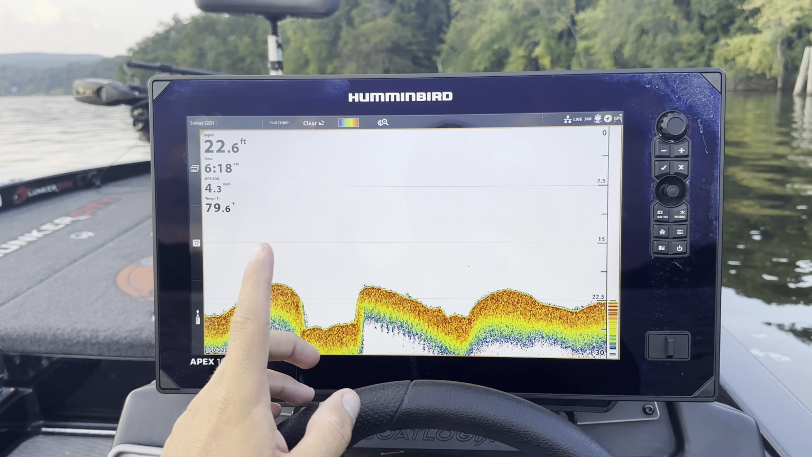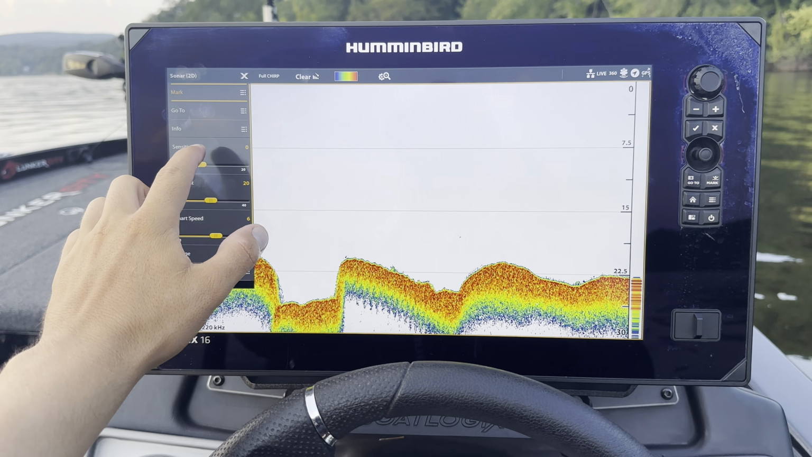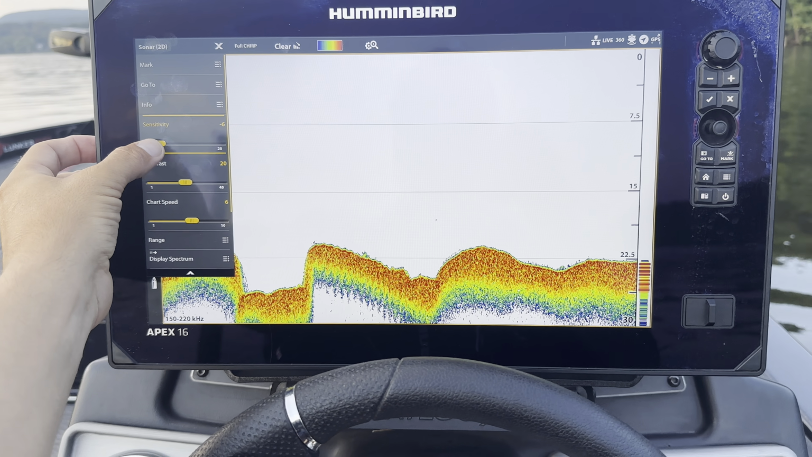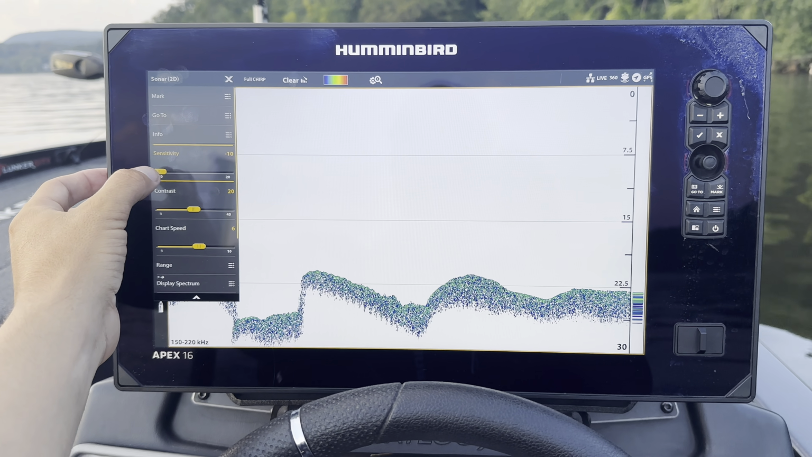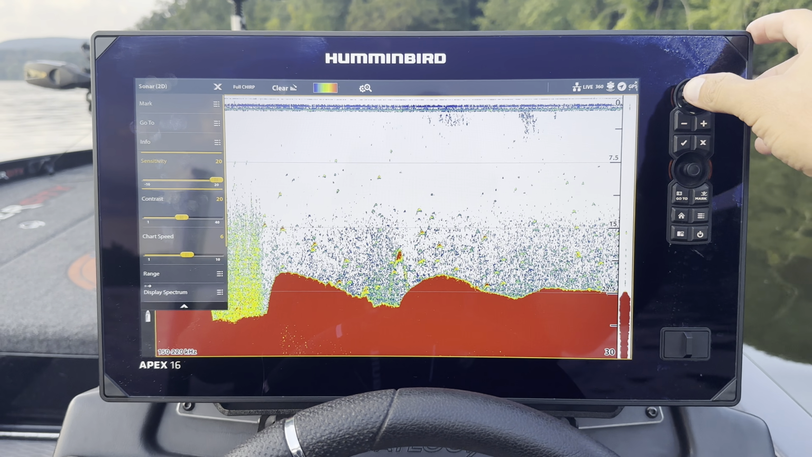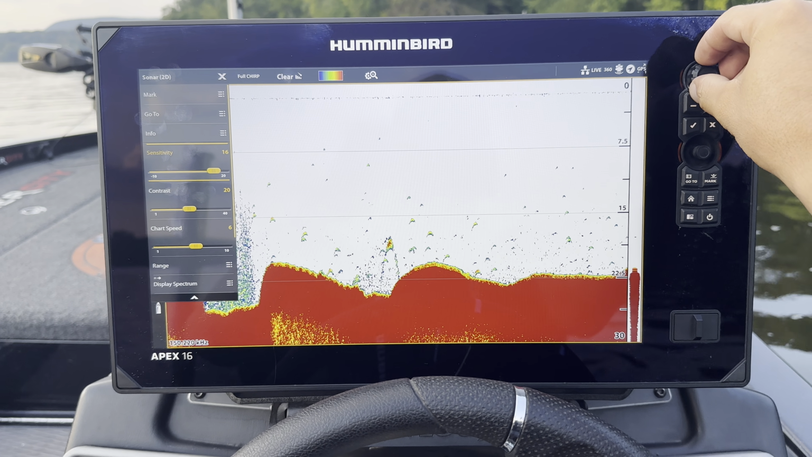This is how I set my settings for my 2D on my Fishfinder. So I'm gonna look here, sensitivity, and I'm gonna look at what the absolute extremes are, right? So let's go all the way up to 20, all the way down to 0. You can see at 20, you get way too much detail. You get all that clutter out of there.